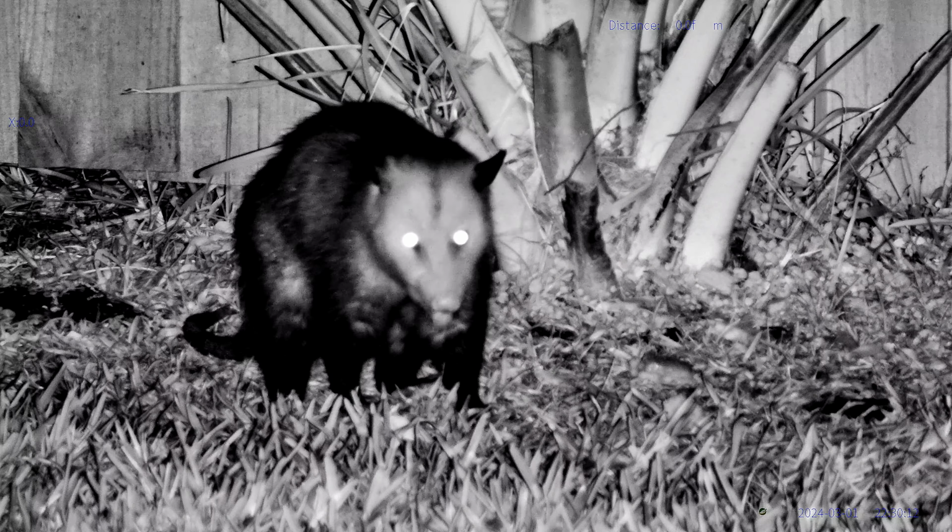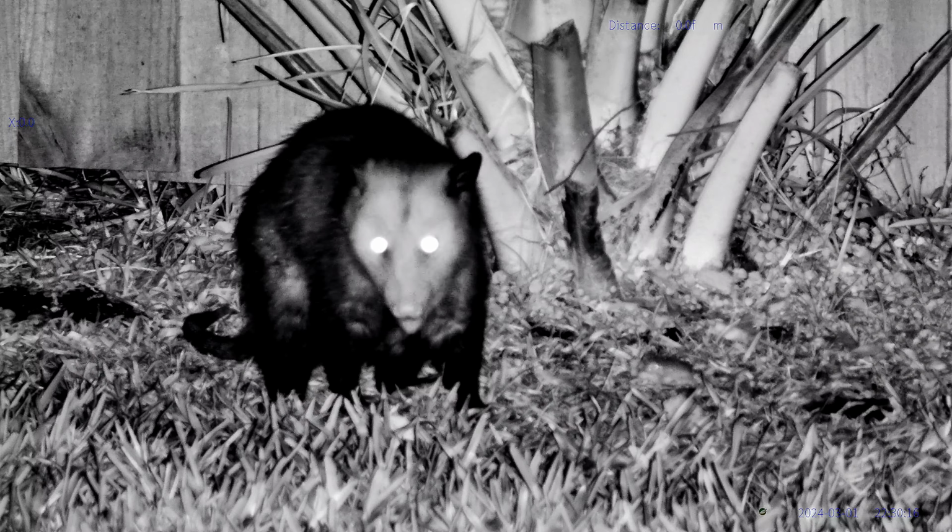You think you have problems? Look at the clouds of big mosquitoes around this opossum and raccoon.